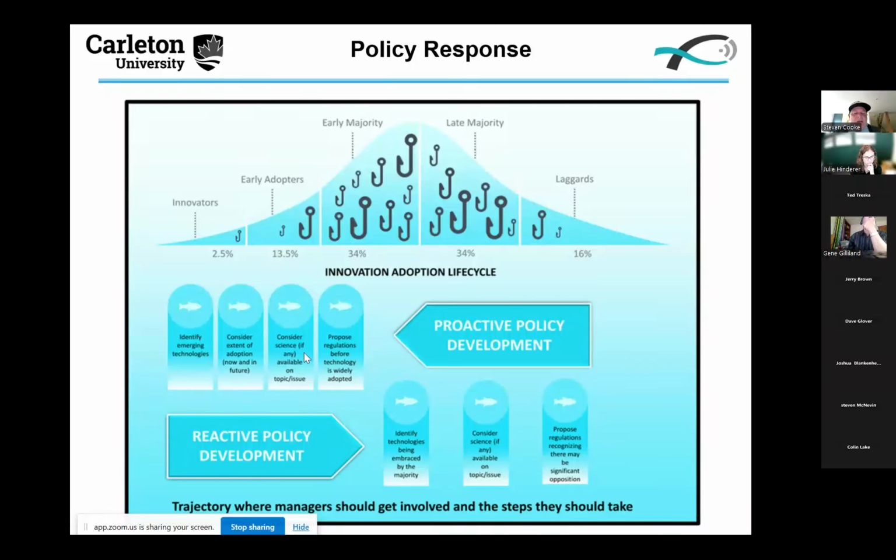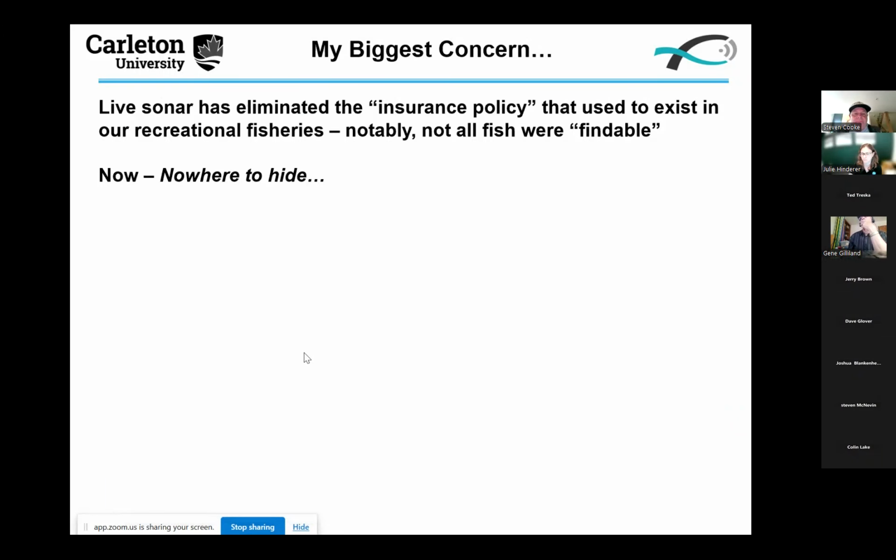Reactive policy development is waiting for things to go sideways. So that would be waiting to see, for example, meaningful declines in populations of paddlefish before acting. And we saw a proactive approach from the folks in Montana, as opposed to waiting for a population crash, which would be a reactive approach. So these are things that we can think about. I would still think we're kind of on the front end there. And we want to keep it that way. We never want to be reactive if we don't have to be. We want to be ahead of the curve.